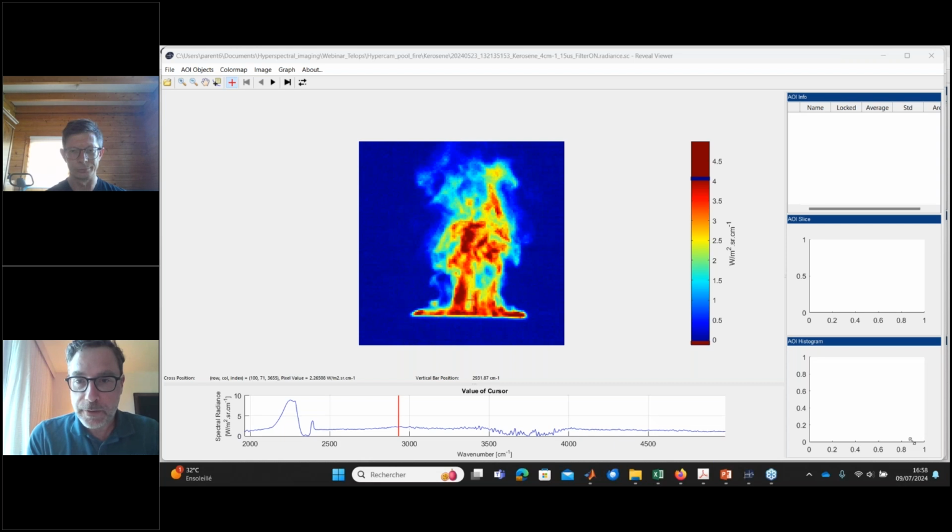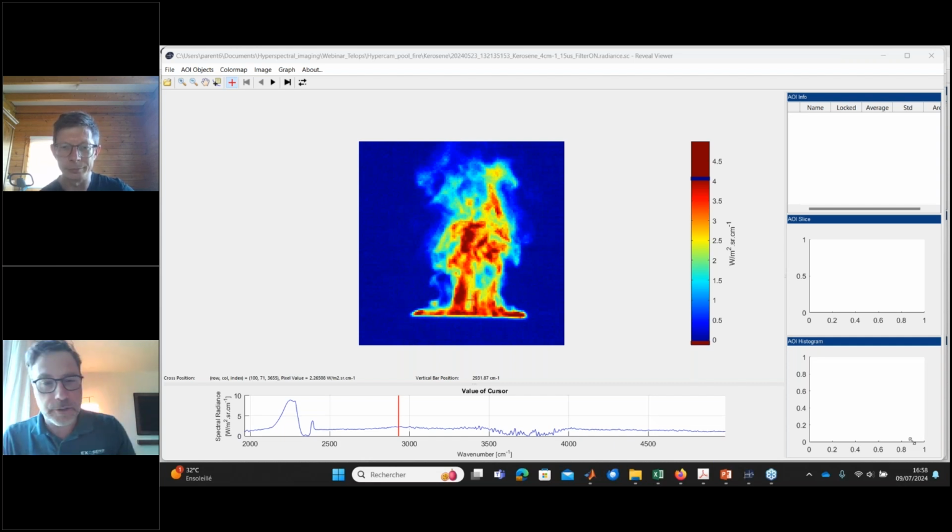Question from Pedro Coelho. How accurate is the assumption of uniform chemical composition in the hot layer? I saw that you mentioned that the temperature distribution in your hydrogen flame was very uniform, but the gas concentration wasn't very uniform. So is this kind of expected?